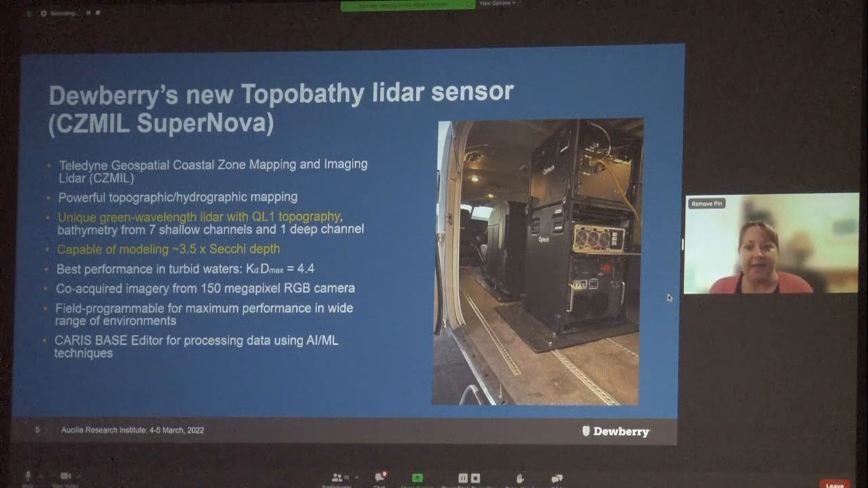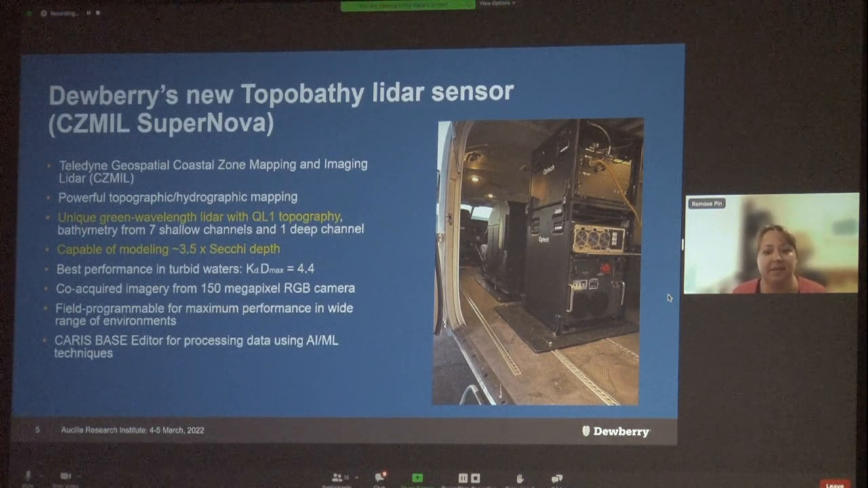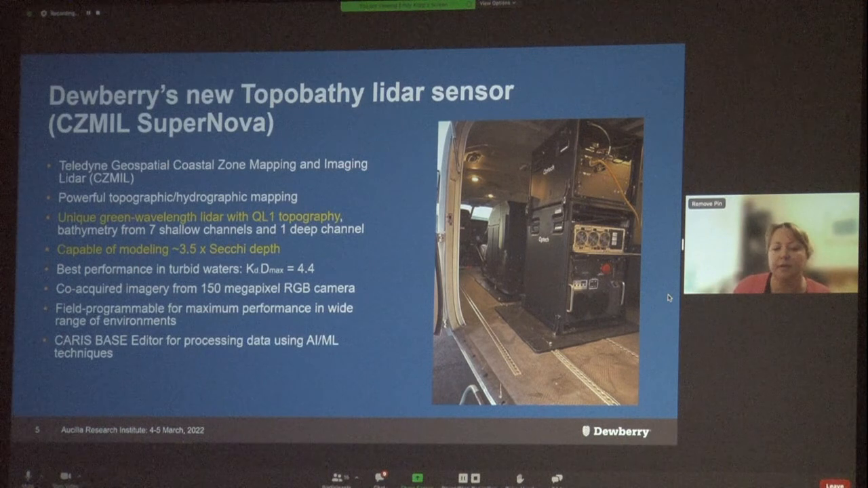And then our Topobathy sensor is the Teledyne Geospatial Seasonal Supernova. The system collects data at an average of 8 points per square meter, which is double the density of the previous Nova system. This is a huge improvement because average density for most of the standard Topobathy systems out there is about 3 points per square meter.